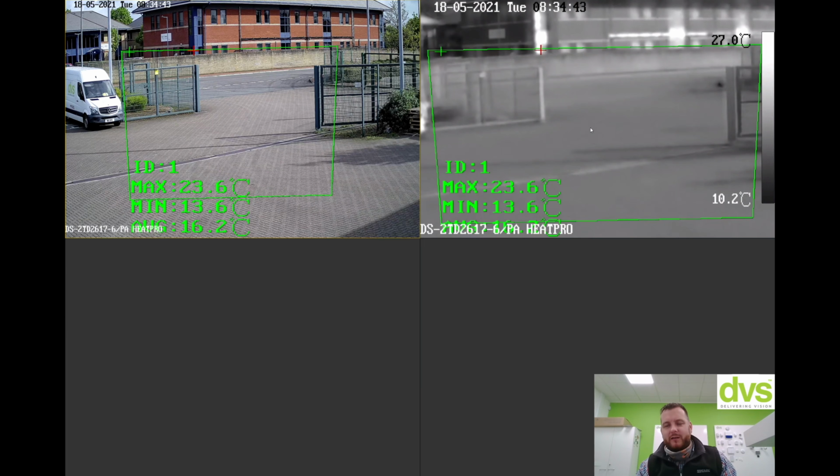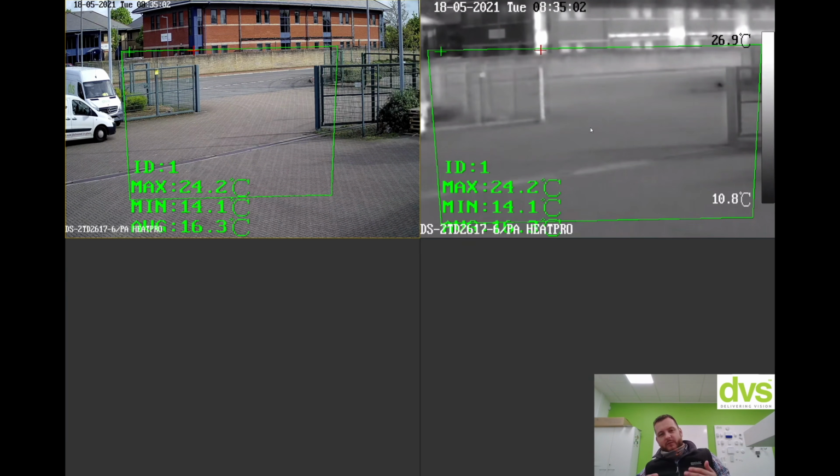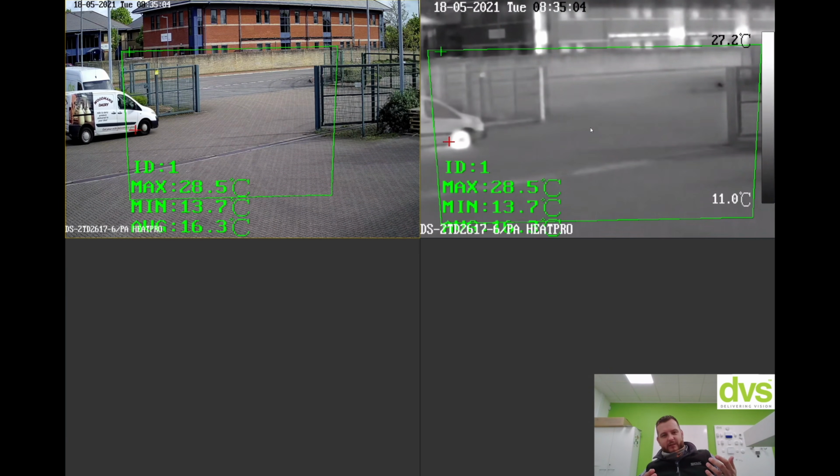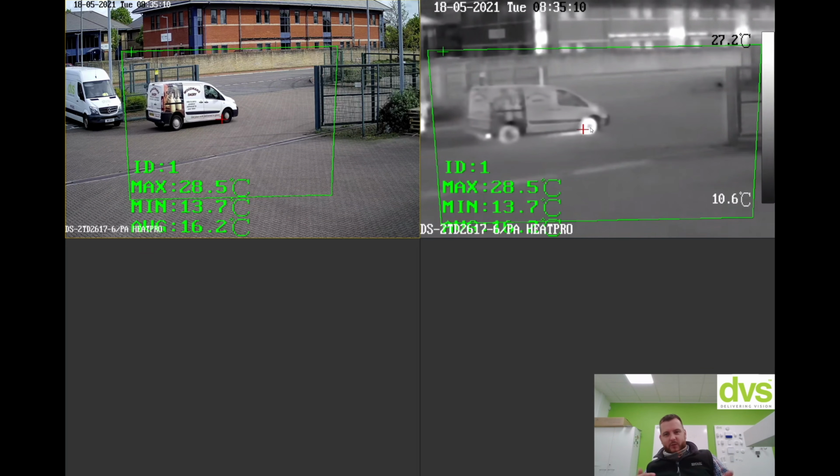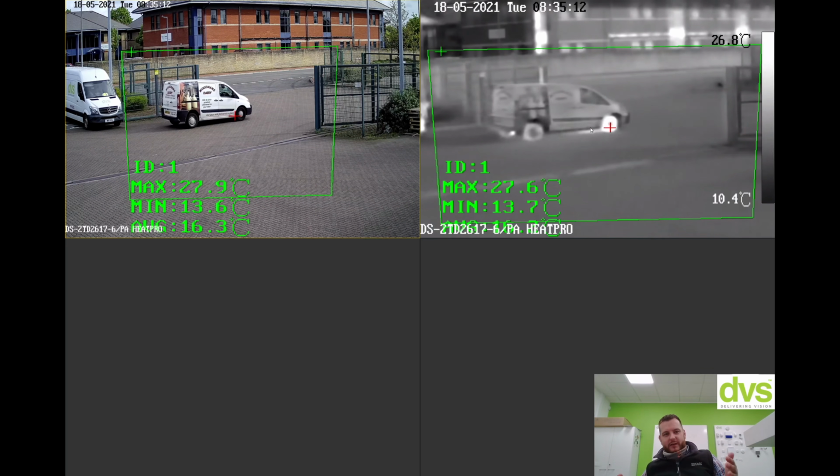We're even using them on new builds, because they're timber frame construction. There's a need to monitor the timber frame construction during construction to make sure no fire occurs, or if a fire does occur, that at the earliest opportunity someone is alarmed to that. So again, lots and lots of applications. Hopefully you can see the benefits of using this, either for its primary use, which is the VCA configuration, or whether you use it for temperature detection, fire detection, smoking detection, lots and lots of applications.